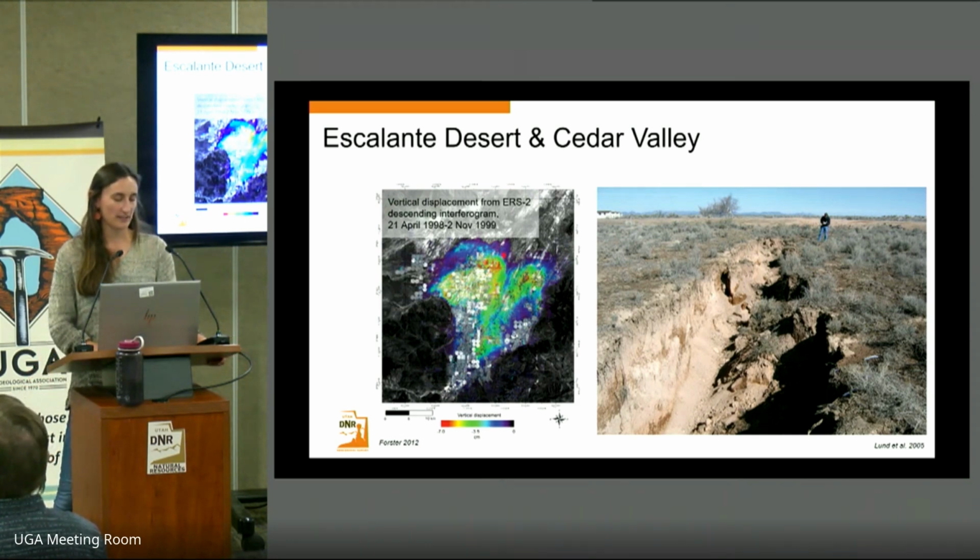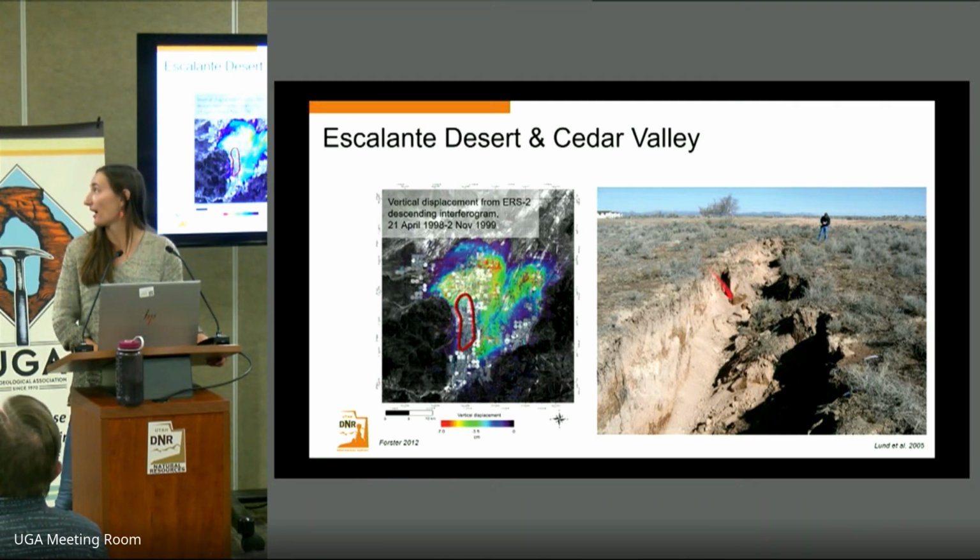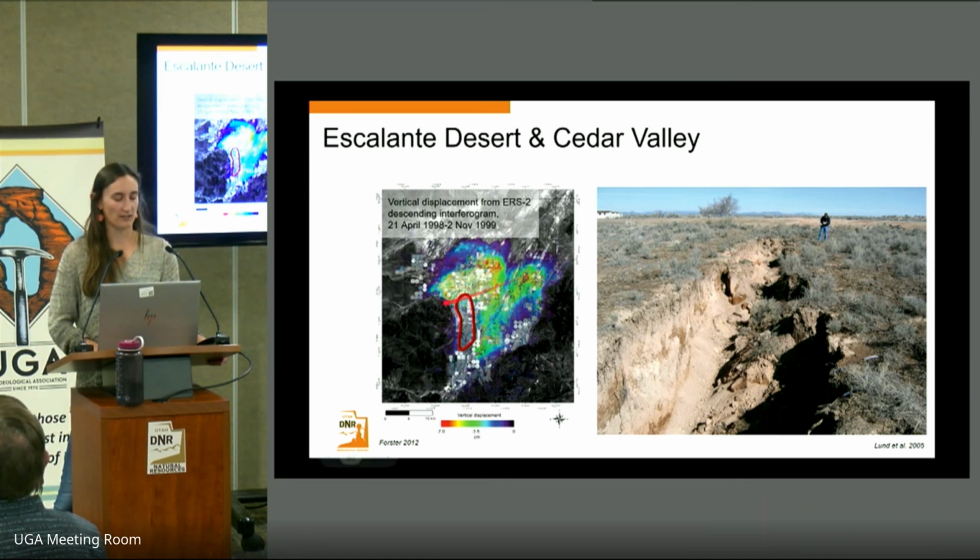Here we've converted that line of sight displacement into vertical displacement, and we can see up to 7 centimeters of subsidence occurring within this region over those 18 months. The figure on the right is an earth fissure that opened and eroded due to water infiltration in 2005 in the region indicated by that red polygon.